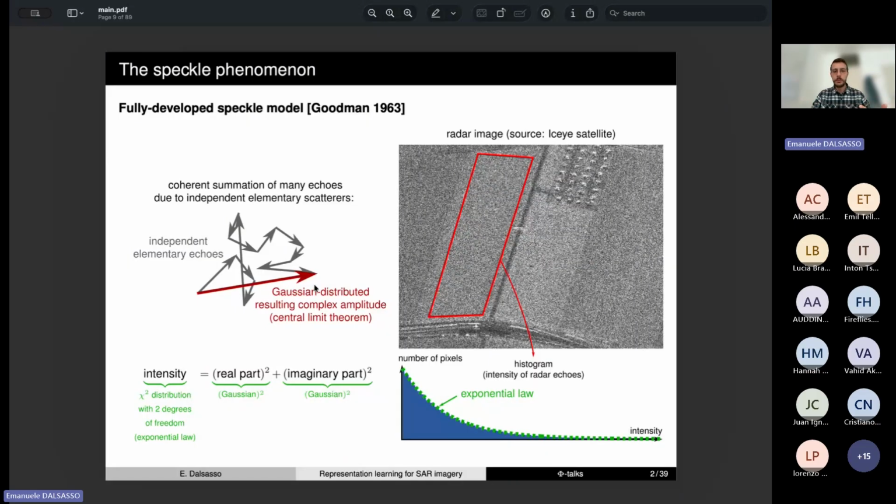This gives rise to a signal that presents strong fluctuations depending on the way those scatterers interact, which creates the speckle that we see in the image. So an area that is physically homogeneous can react in many different ways depending on the geometric arrangement of the elementary scatterers within the resolution cell.